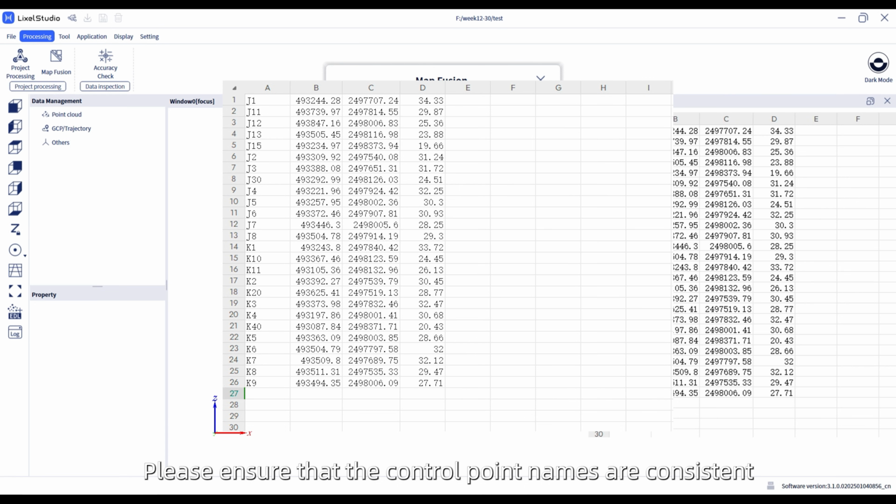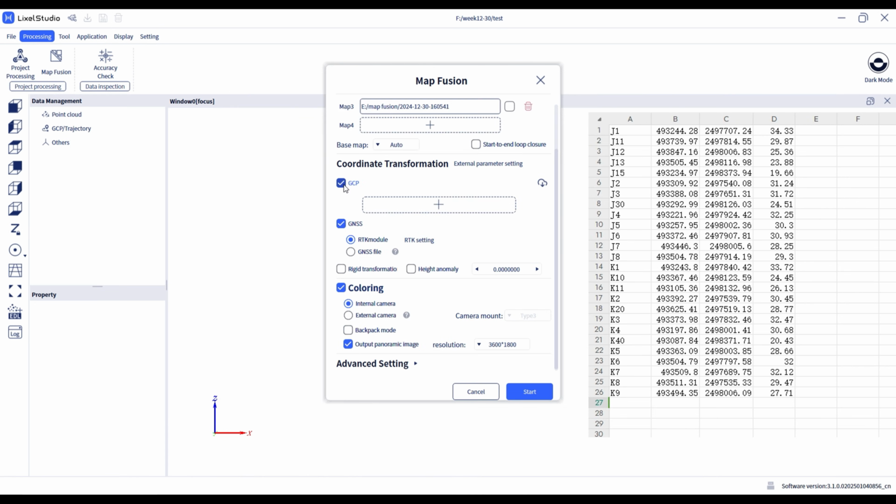Please ensure that the control point names are consistent with those recorded in the app during the scanning, and avoid duplicating point names. If there is a point name conflict, it can be modified in the project data folder control points.csv file.